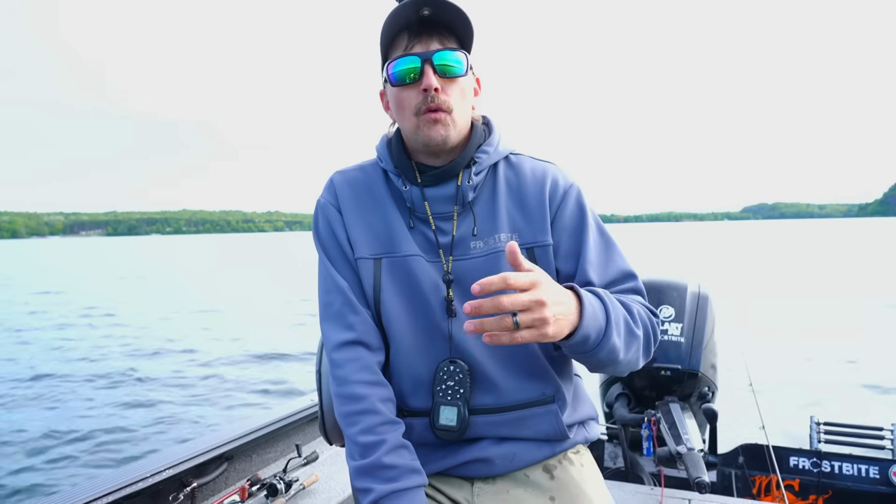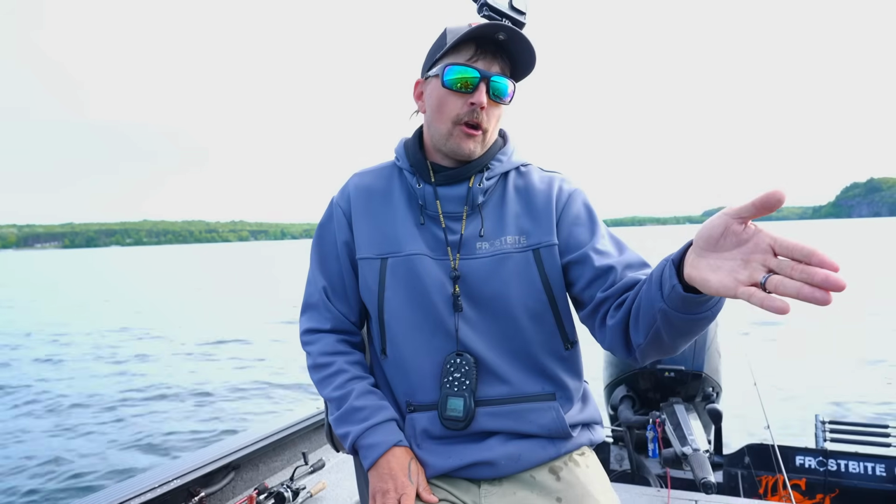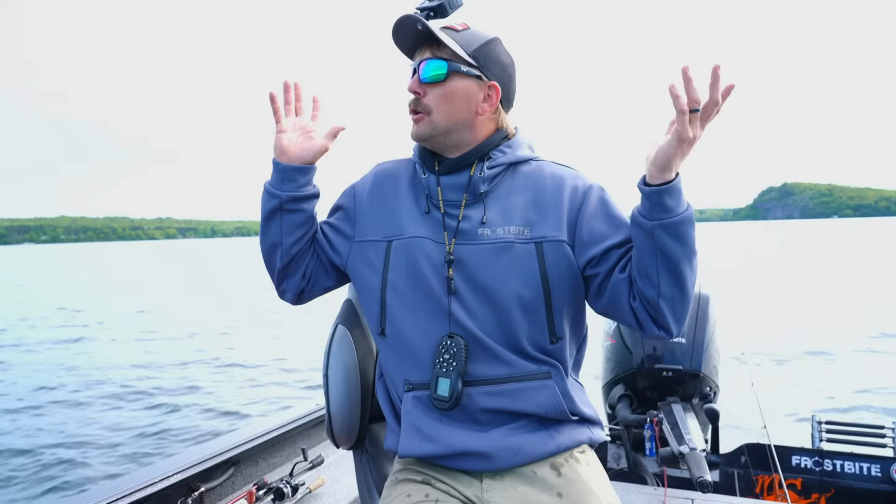We moved out to 35 feet. We started catching fish yesterday. We moved further out all the way up to 50 some feet and we were catching fish. Today we're starting in 40. There's fish under the boat right now and there's fish obviously eating the jigging wraps today a little bit better. We got the cloud cover.